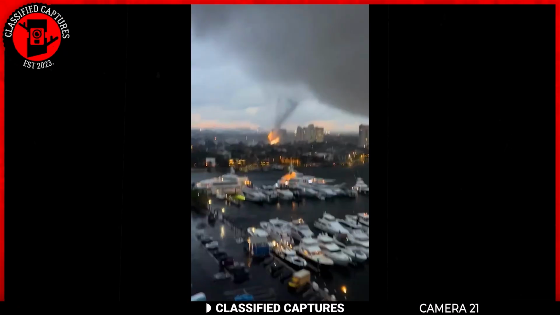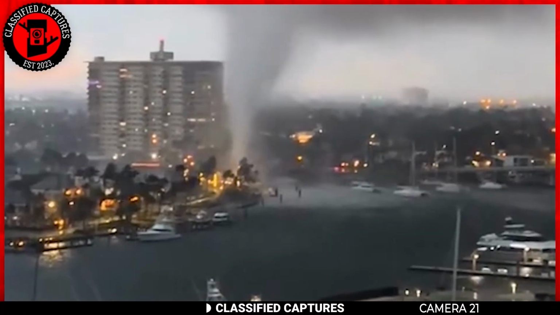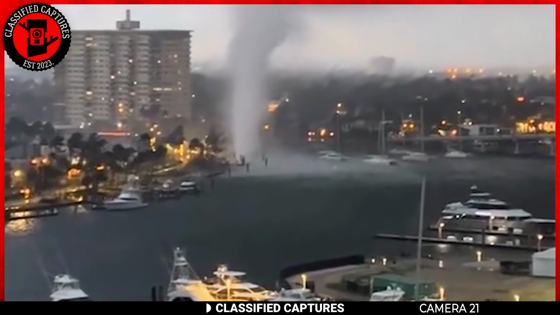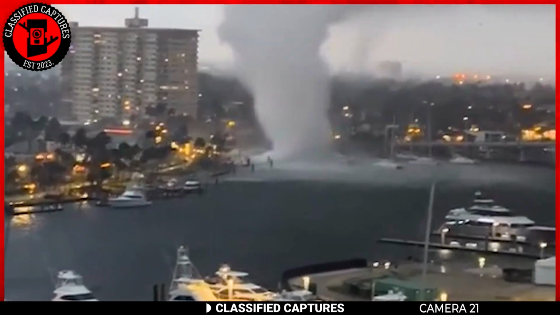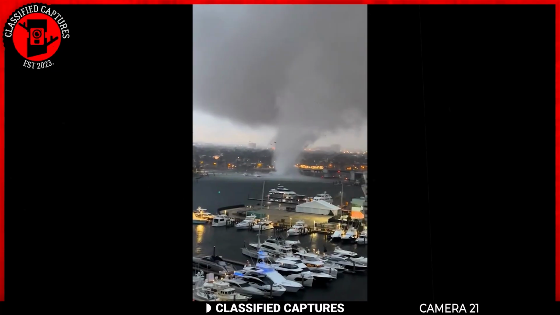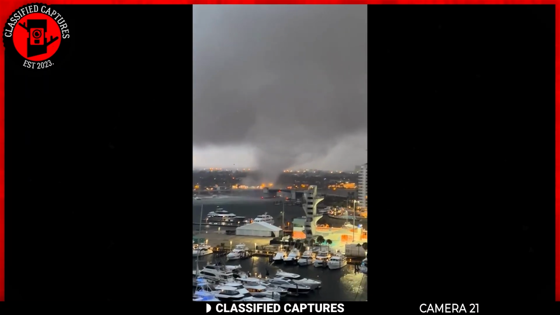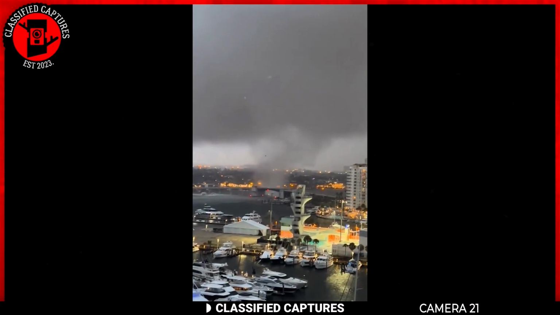As you watch the footage, you can see the tornado's power as it effortlessly lifts objects into the air and transforms the serene waters below into a chaotic battleground. Hopefully, no one got hurt, but it's safe to say that these individuals were mighty glad they were nowhere near it.